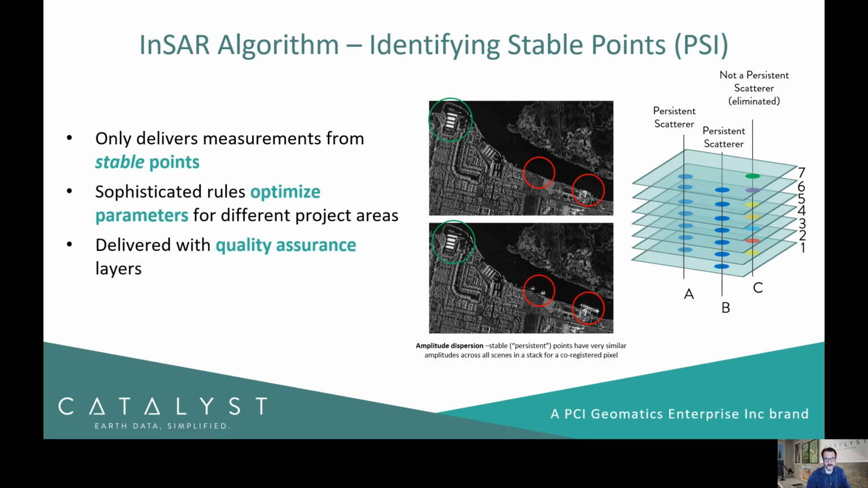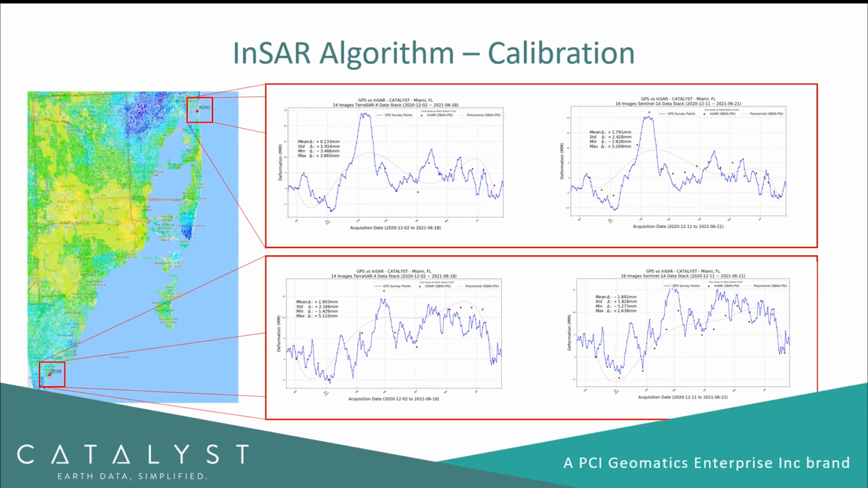are located. Another key part of the InSAR algorithm that we deploy is the ability to calibrate with in situ measurements. And here what we see is in our study area, we have selected two separate GNSS stations from the UNAVCO network, one in the northern part of our area of interest and one in the southern part.